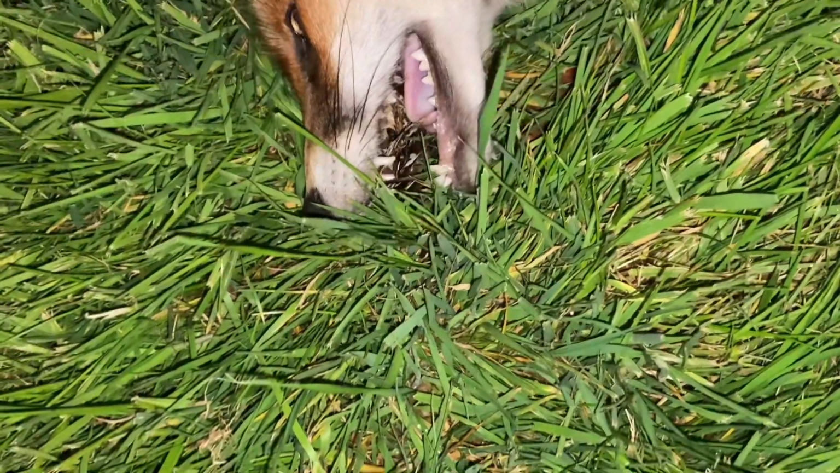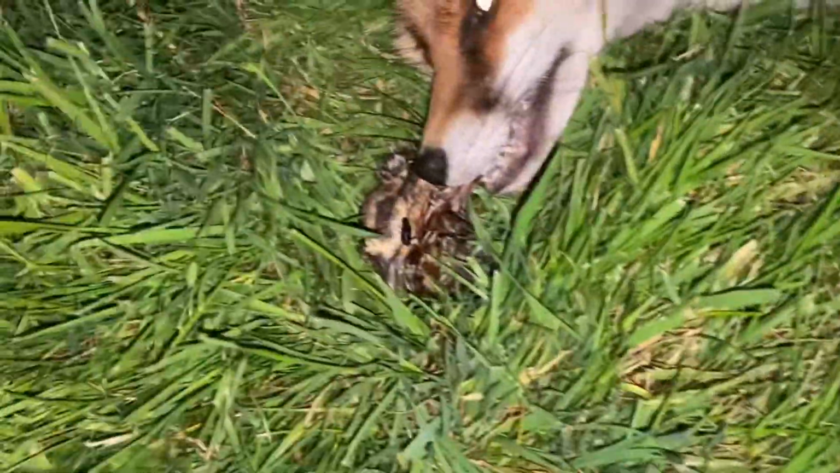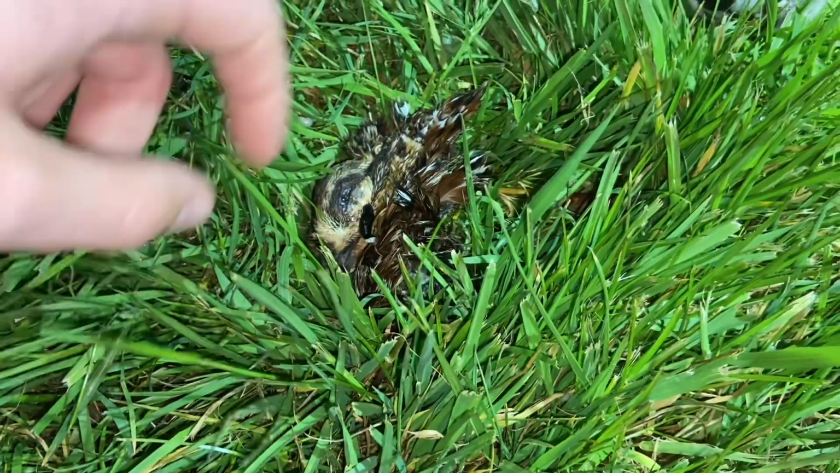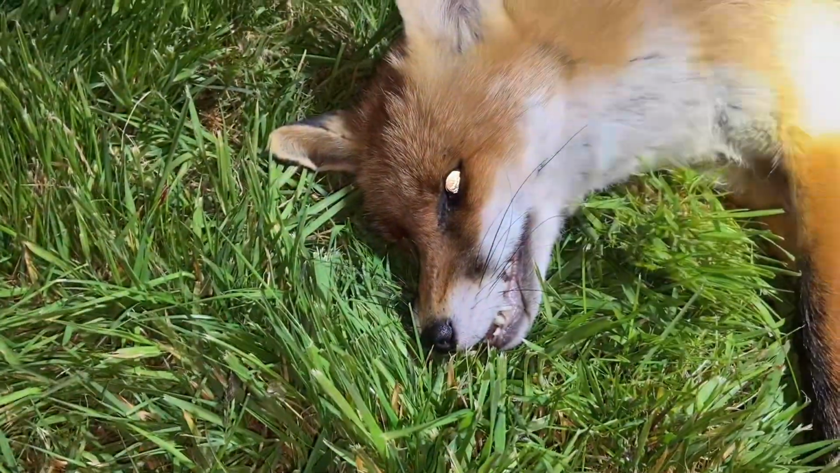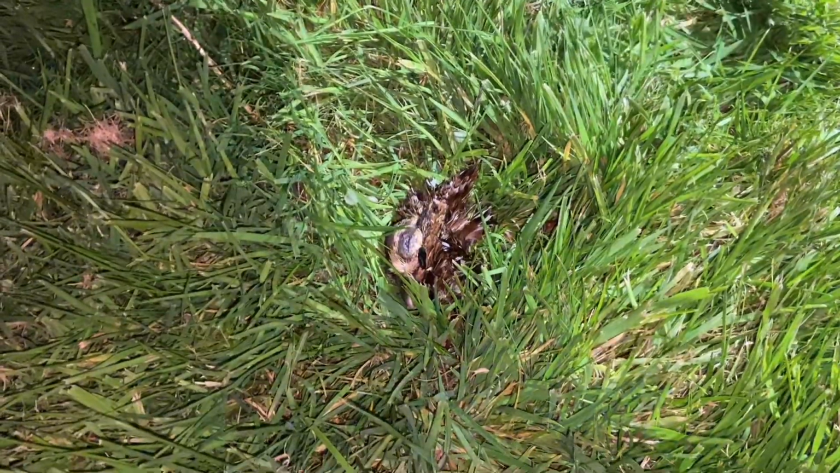I think he was eating something. Right, that's one of my pheasants. So he'd obviously buried that somewhere and started eating it. Cool, it stinks. Do you smell it? It stinks. So he'd obviously buried that somewhere.